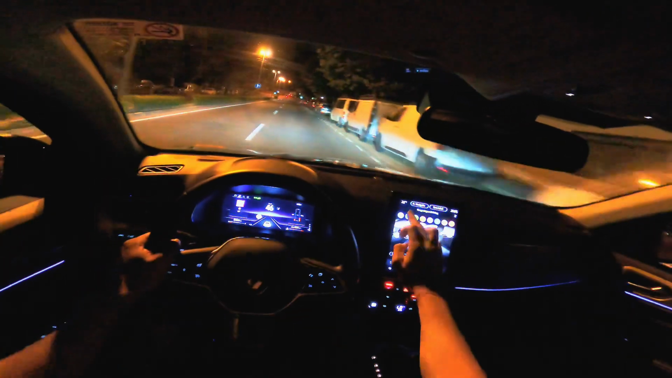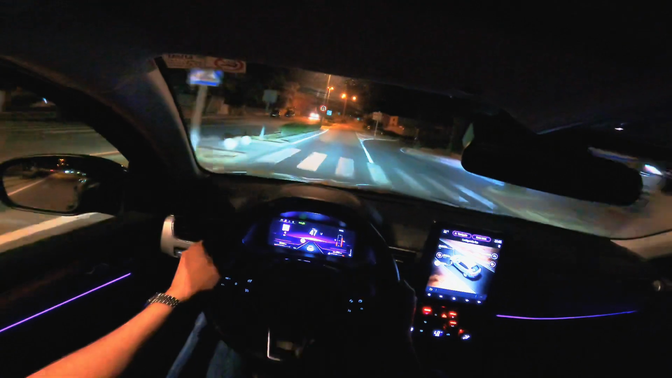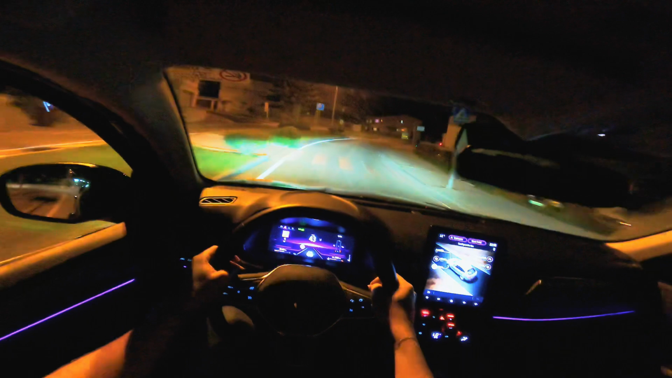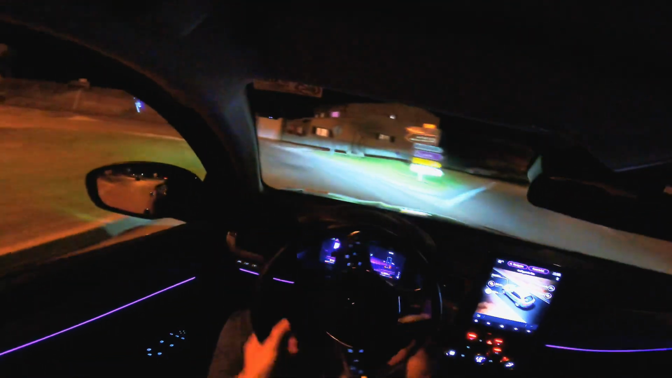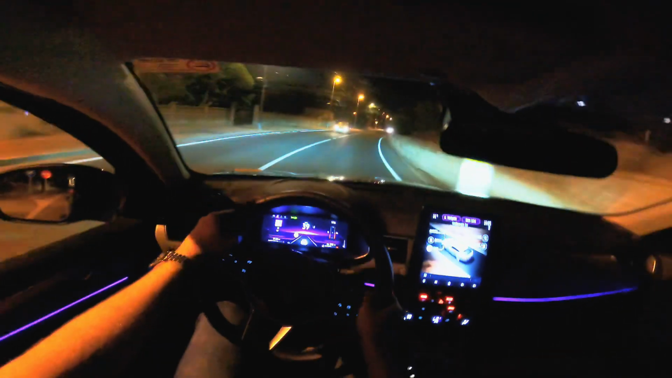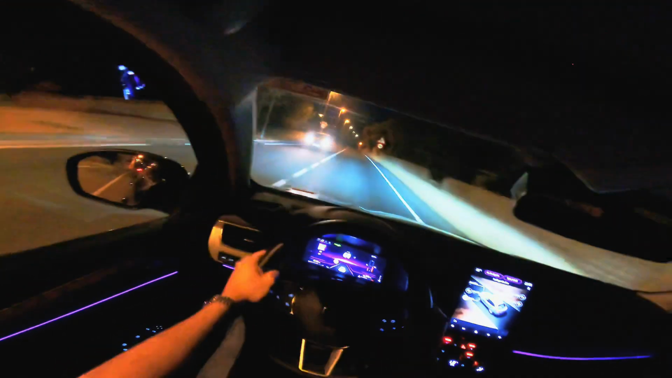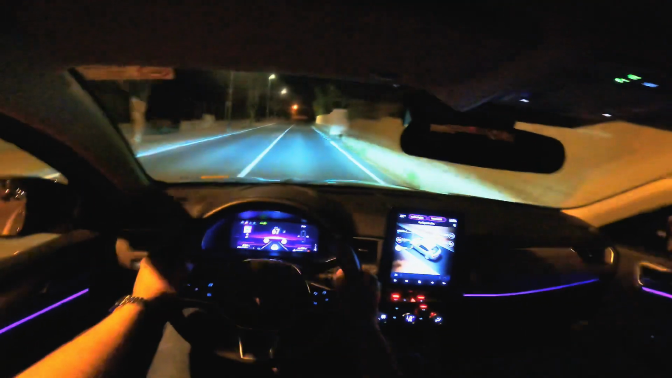I'm going to change the color to purple. And also in the eco modus, the steering wheel is put in sport modus, so it will be more heavy to steer. If you're driving it, you can change it if you want.